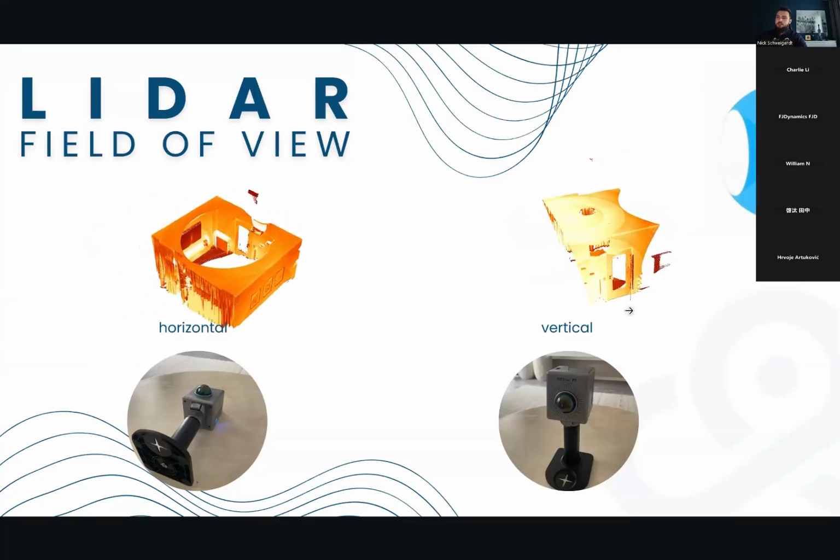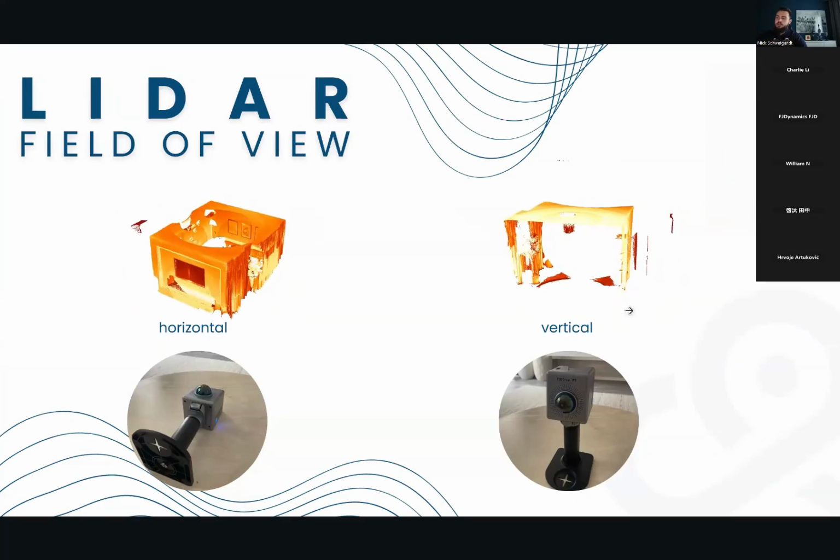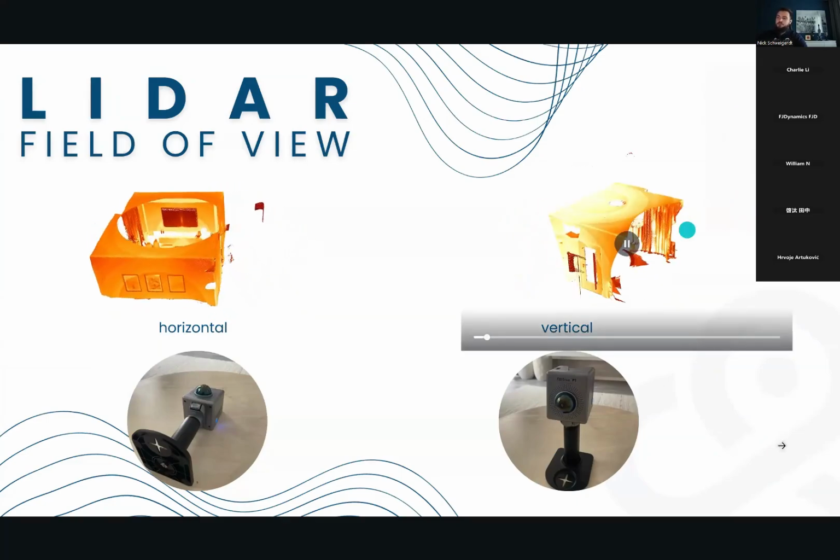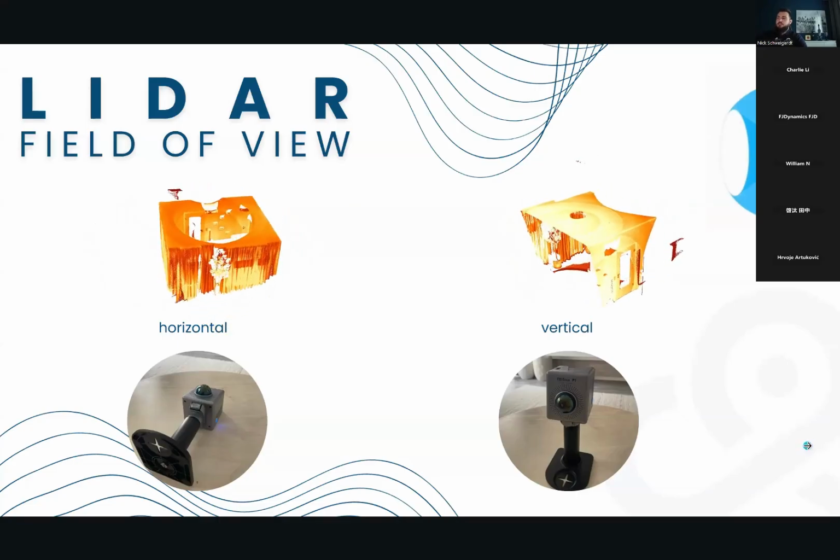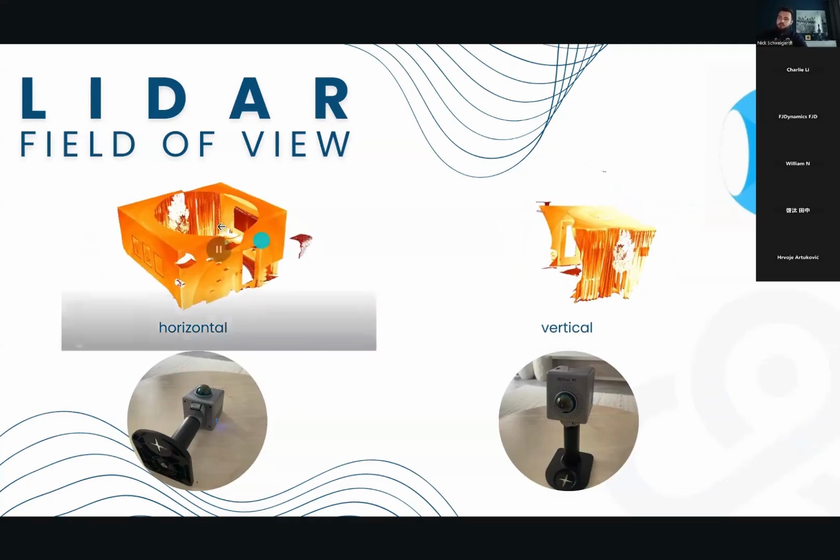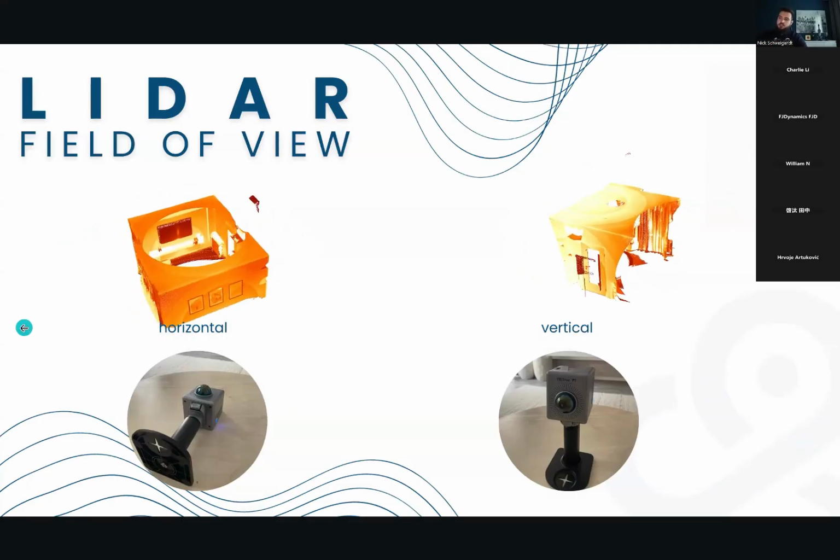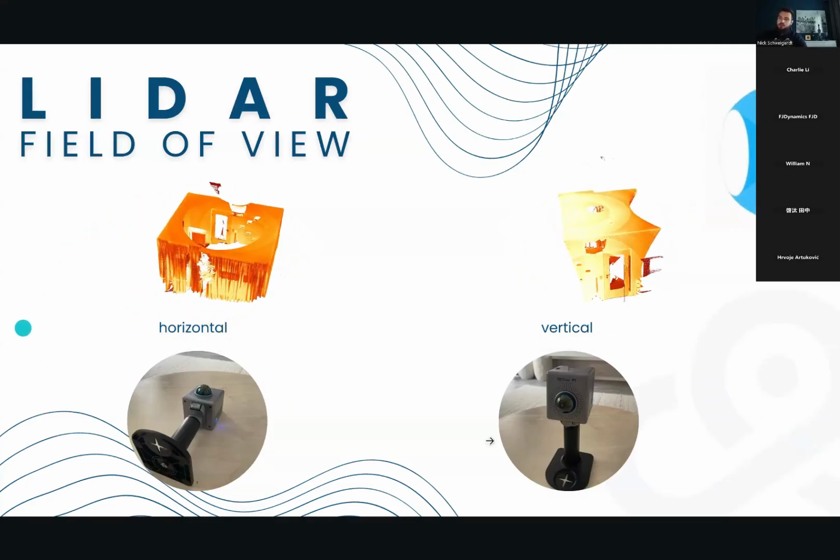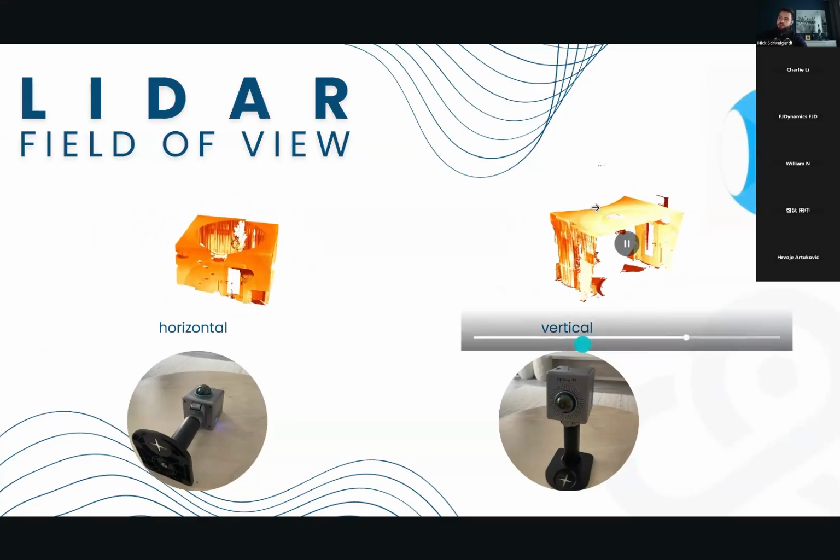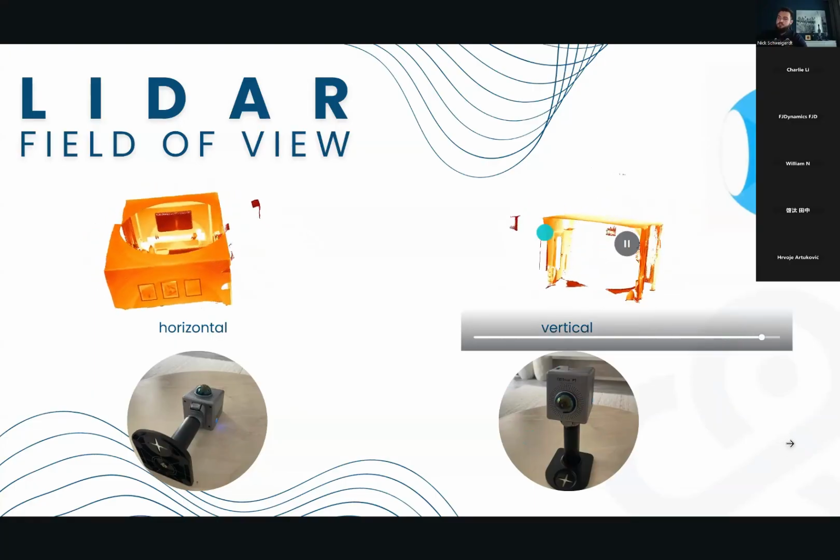And the second thing you need to keep in mind every time you use the P1 is the field of view of the LiDAR. This is very important because SLAM depends on the information it sees. You can see here, when you're holding your scanner vertically, like here, this is the field of view the scanner sees.